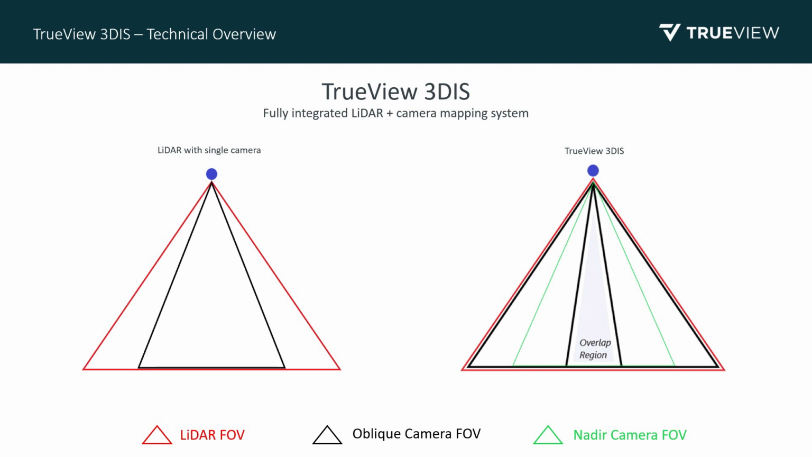And then also the diagram on the right shows the addition of the third nadir camera on the TrueView 655 and 660. So this is a good representation of why you would want a 3DIS with the dual oblique cameras if you're really trying to maximize flight time and coverage.